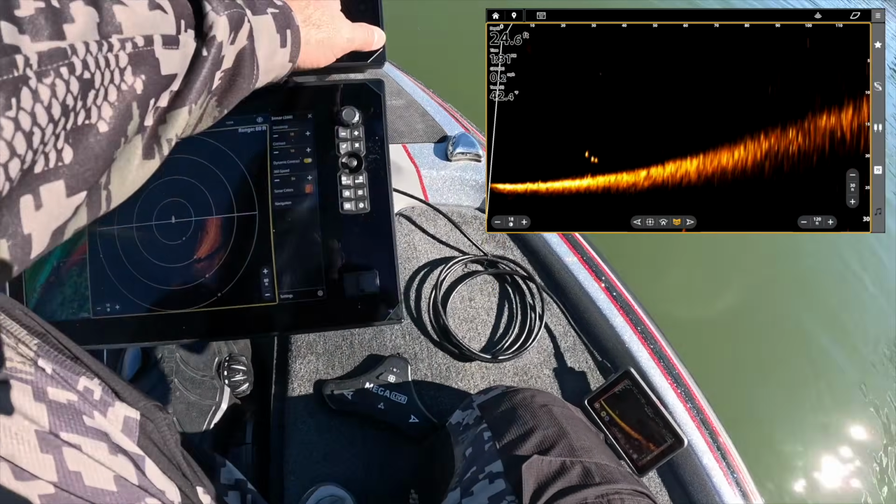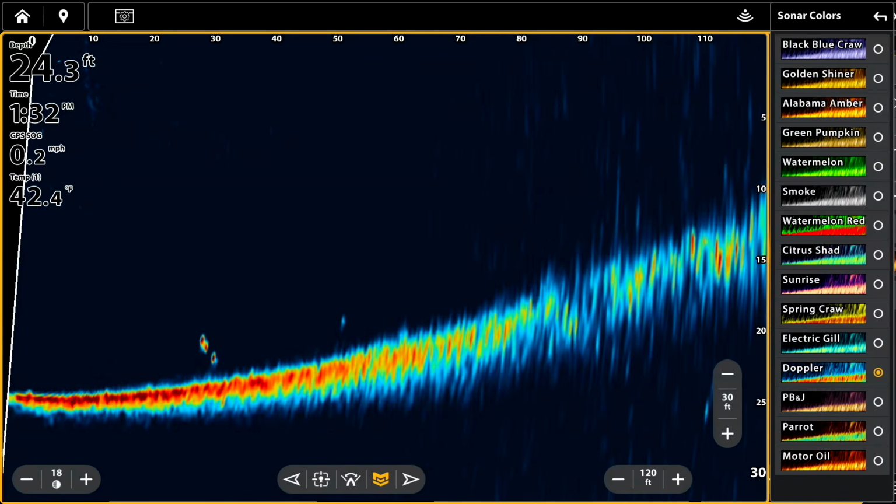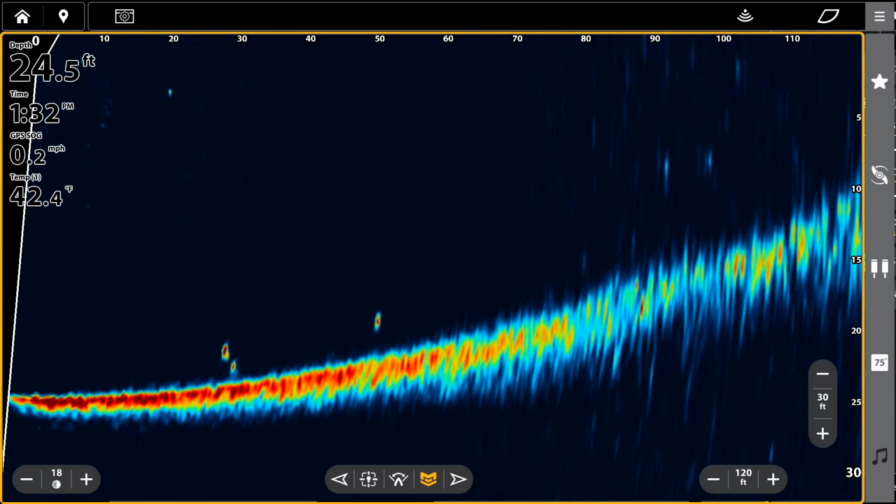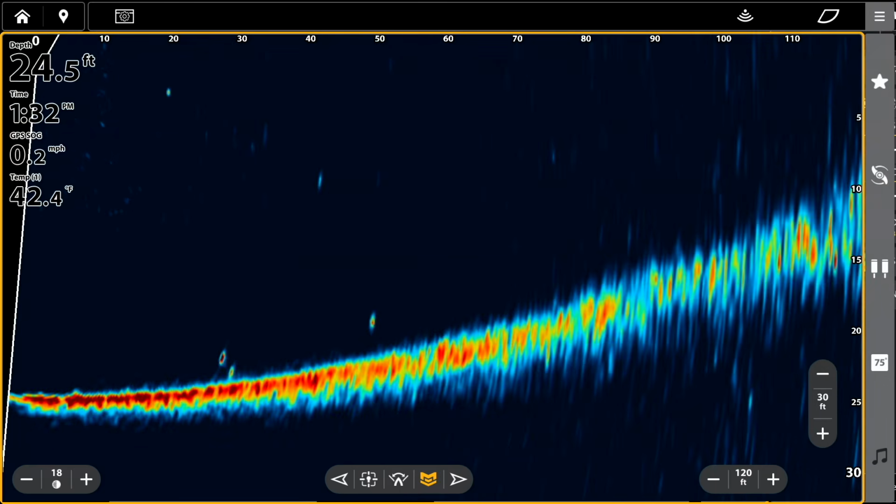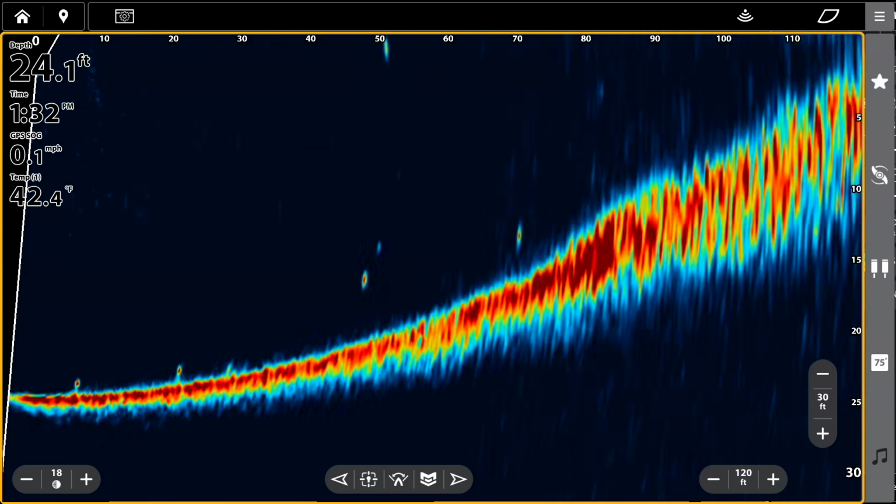Let's switch this. Show you what Doppler looks like. That other one I really like. Just makes those fish really pop. Bait going down at 50. You can still see the splash where it hit the water.